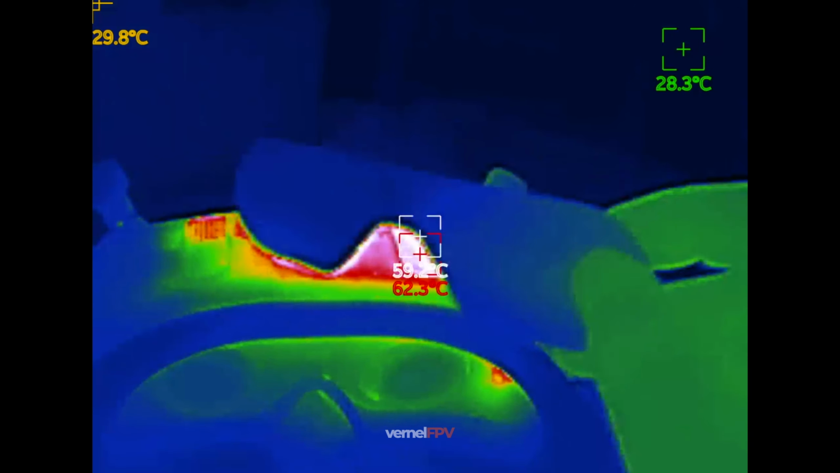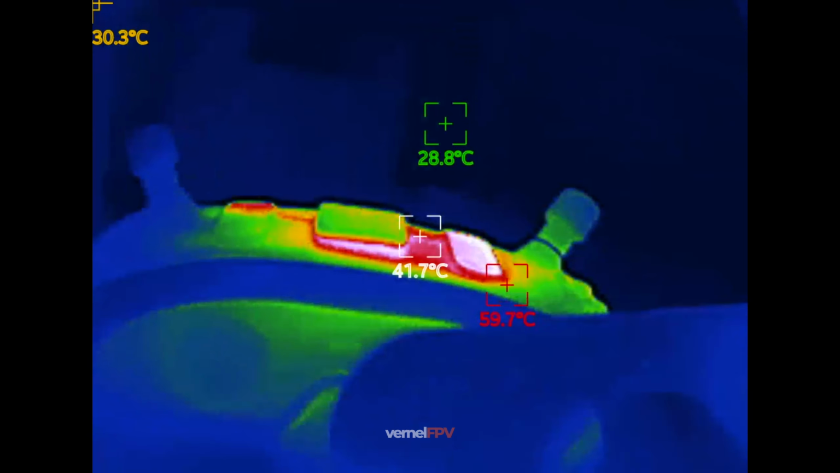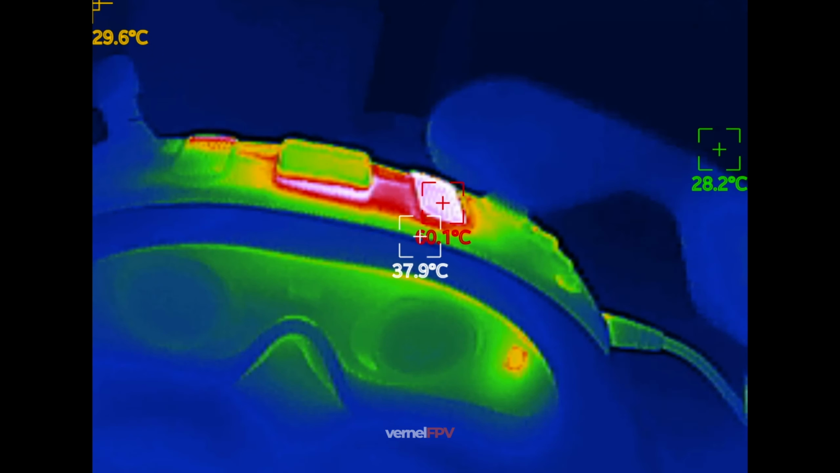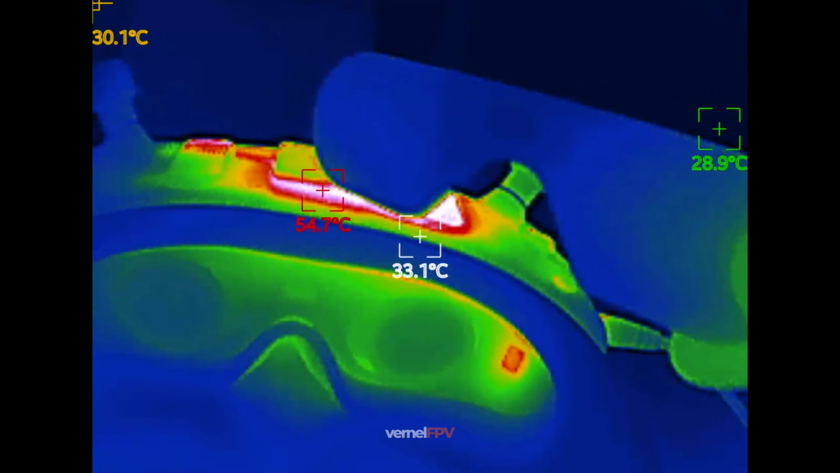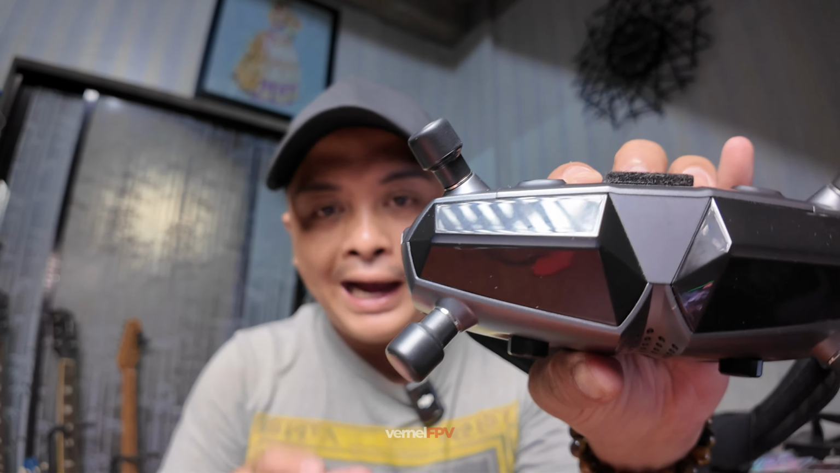I will not modify this already because I think the temperature is still in a good range. Even if we modify the top part, we would lower down the temperature a bit, but the risk of soldering a fan on the board is not my cup of tea, so I don't want to risk damaging the Walksnail Goggles X. So basically, that's the Walksnail Goggles X under the thermal camera.